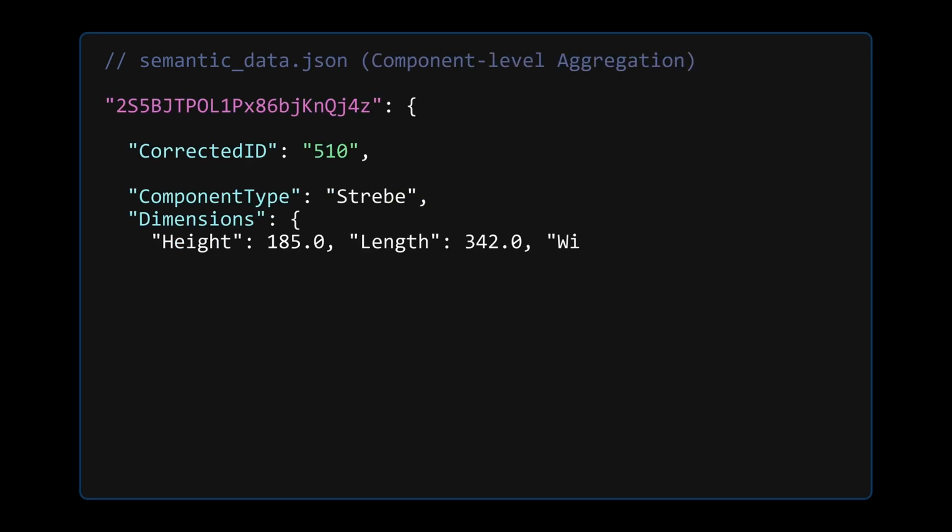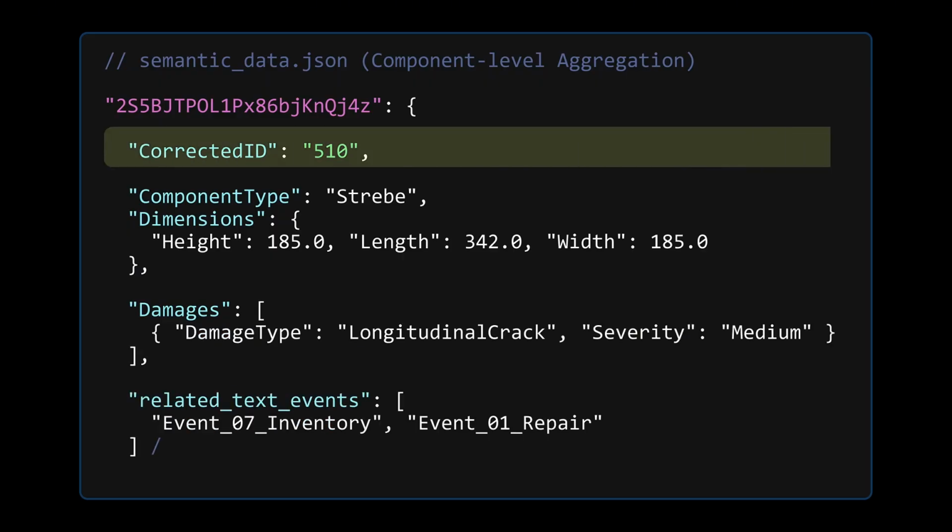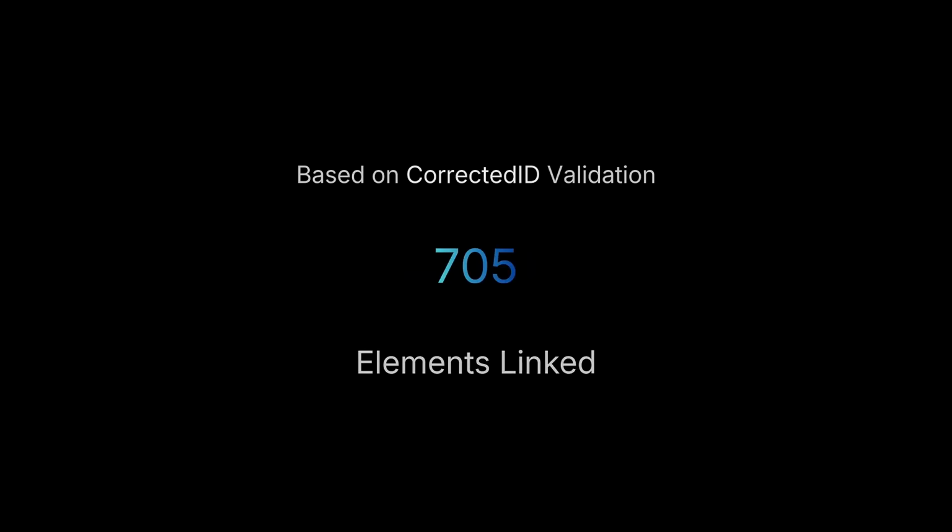We aggregate distinct attributes, geometry, and damage under a single corrected ID. This is what we call strong alignment. We successfully linked 92.5% of the components, creating a solid digital baseline.